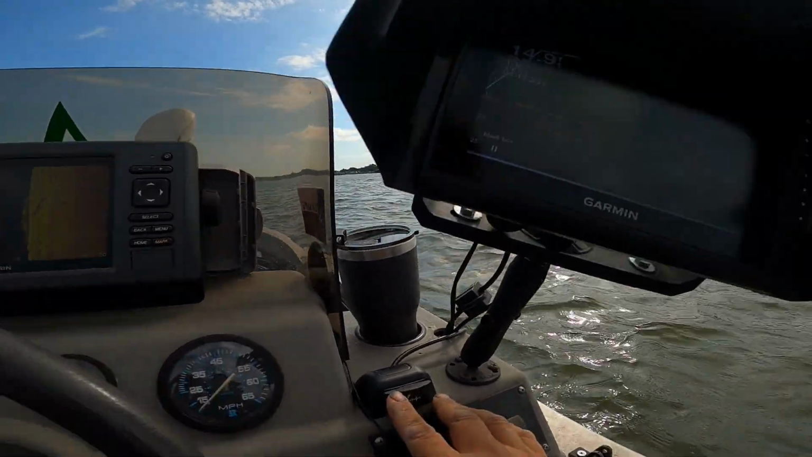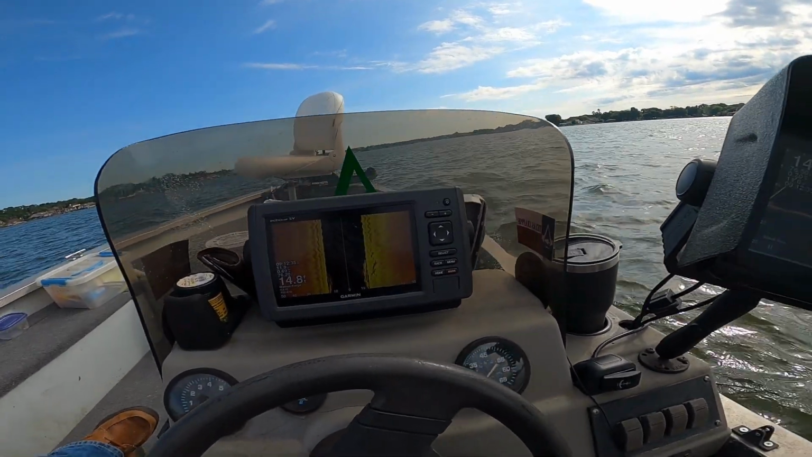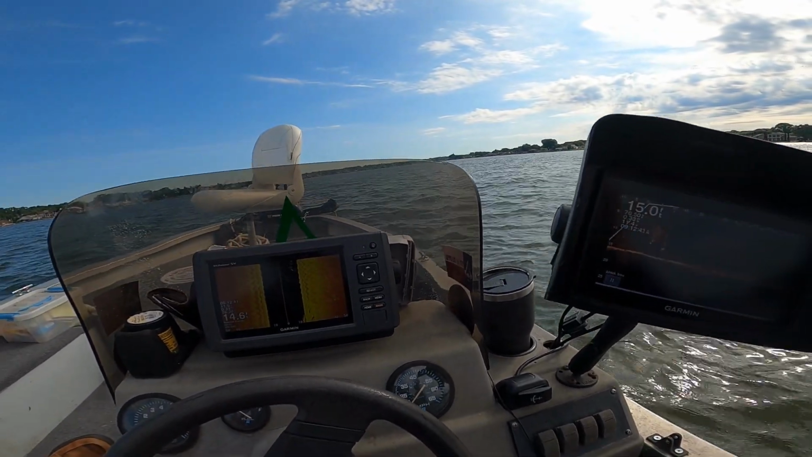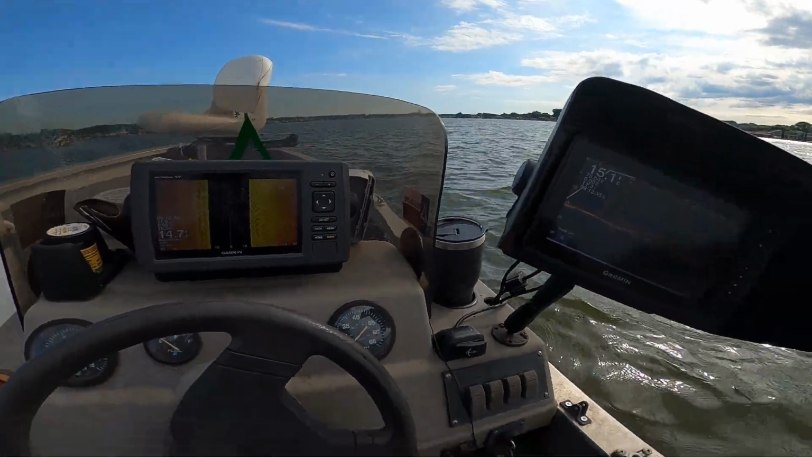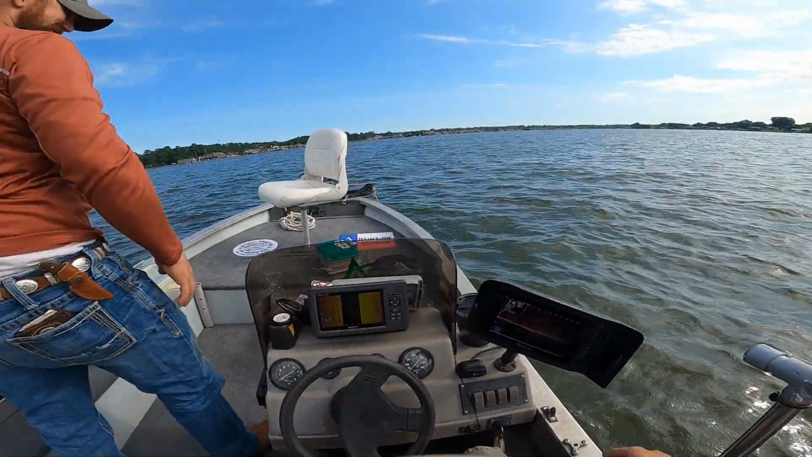What I'm gonna do is hit the down, drop my anchor. I went up past it. Once that anchor sets in, I'll coast us back over it with the wind. The way the wind's blowing, it's blowing straight at us. Should be right on top of it. In theory. In theory.